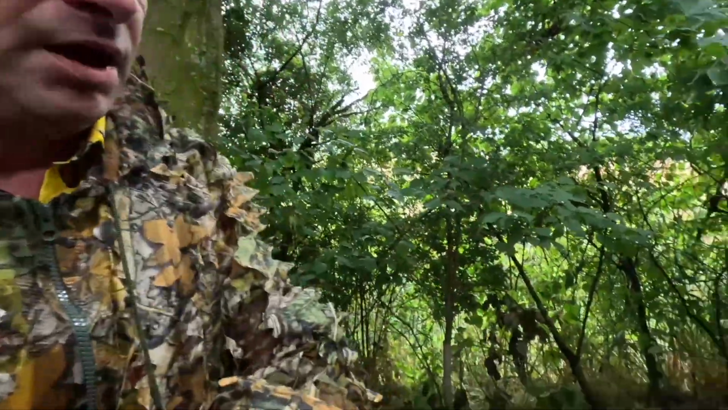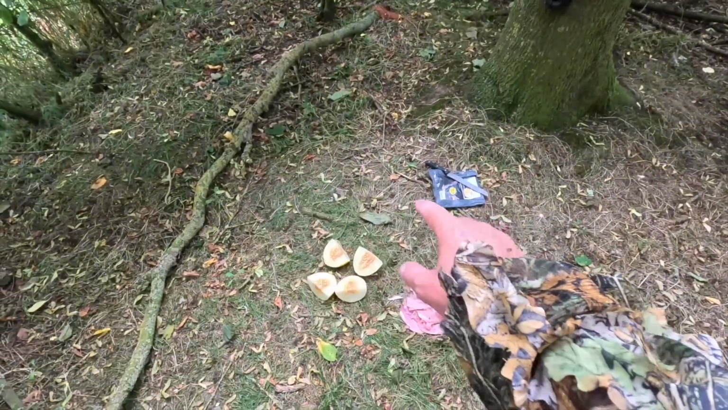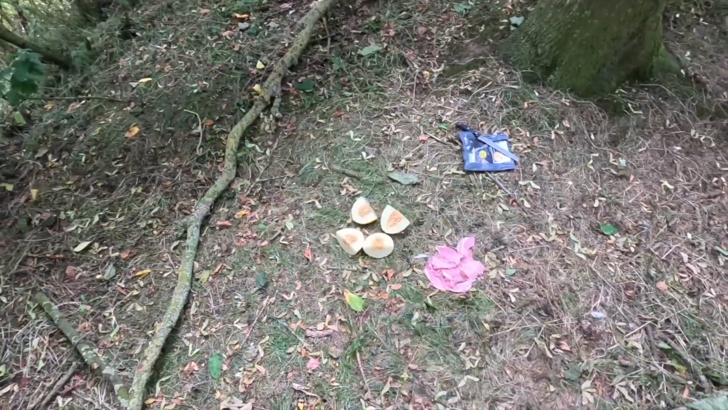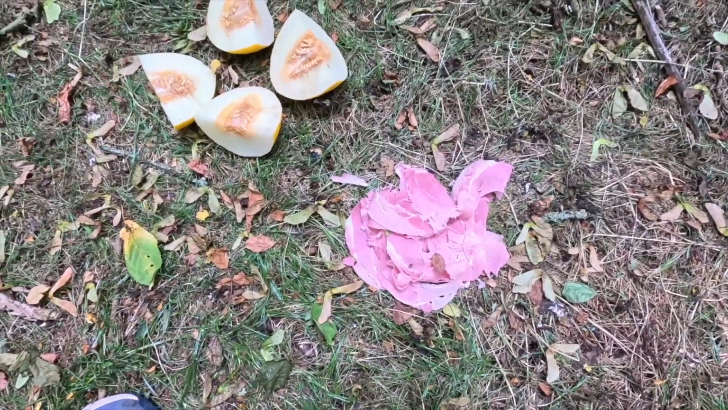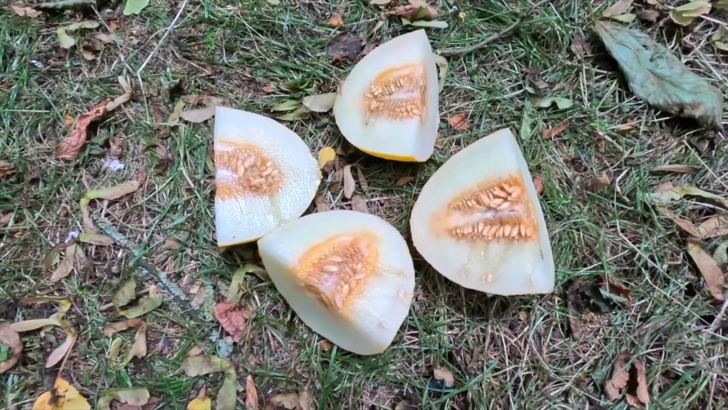But the only problem is, if they see something small enough that they can carry away, I've put peas out before, and all the mice came all night long and took all the peas. All my trail cam picked up was about 300 images of a mouse coming, getting a pea, eating it, rolling it away. That's all I got all night. So, something a bit bigger. The mice can't take that. Honestly, the giant rat probably could eat one of them in one go.